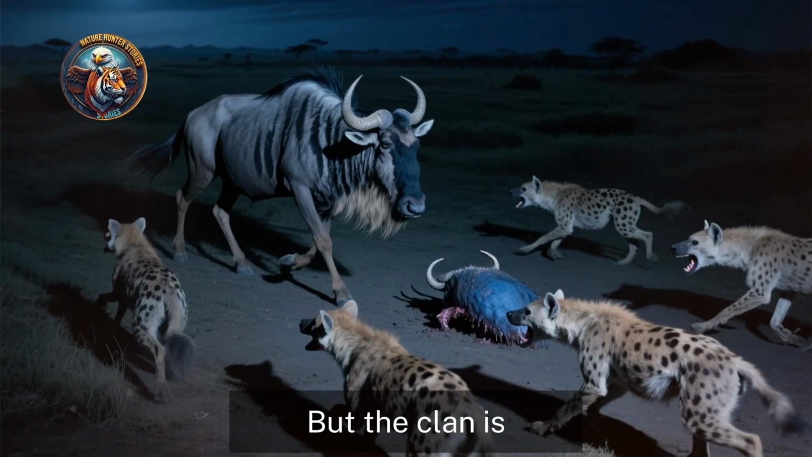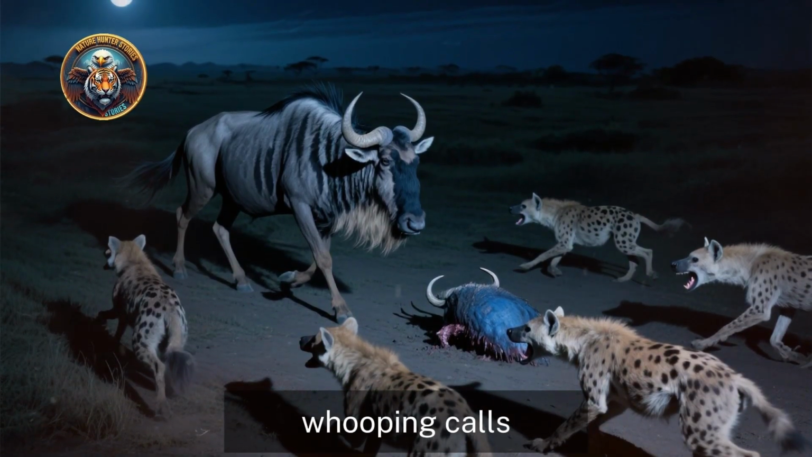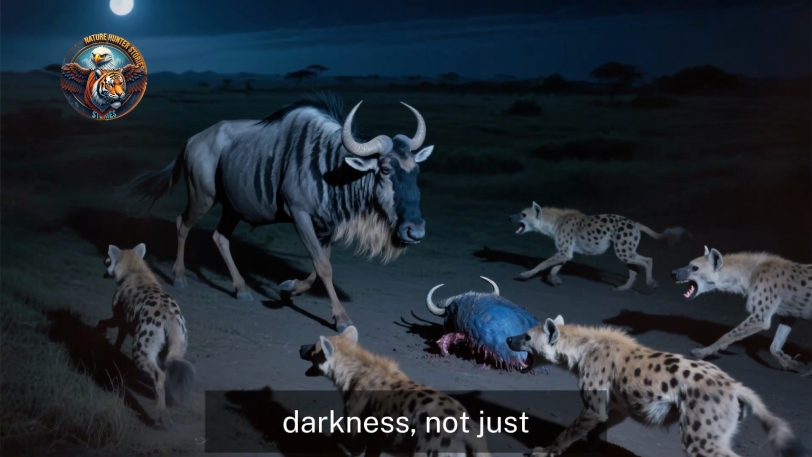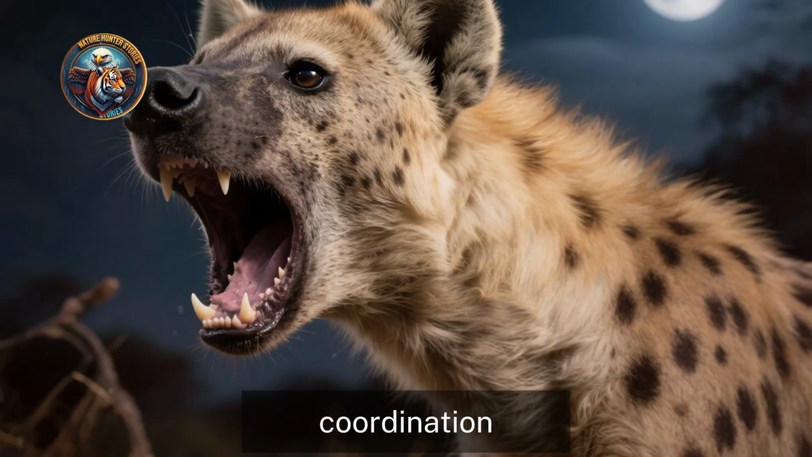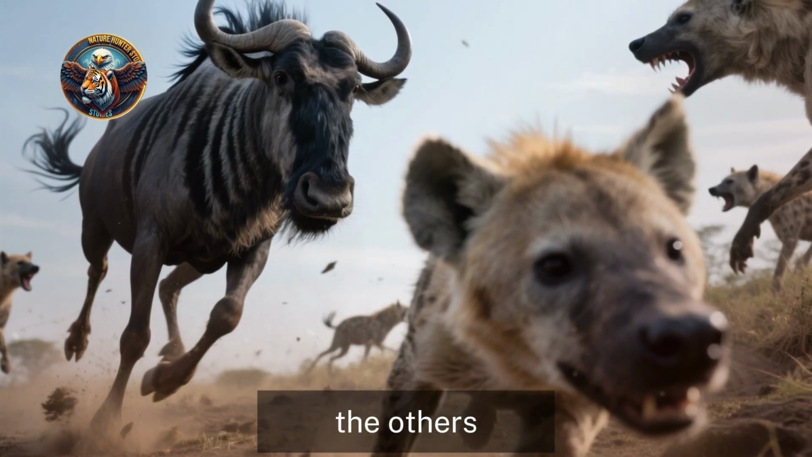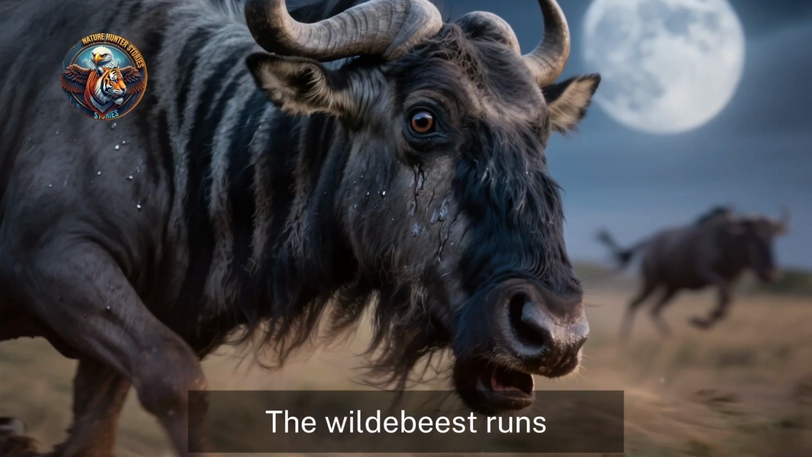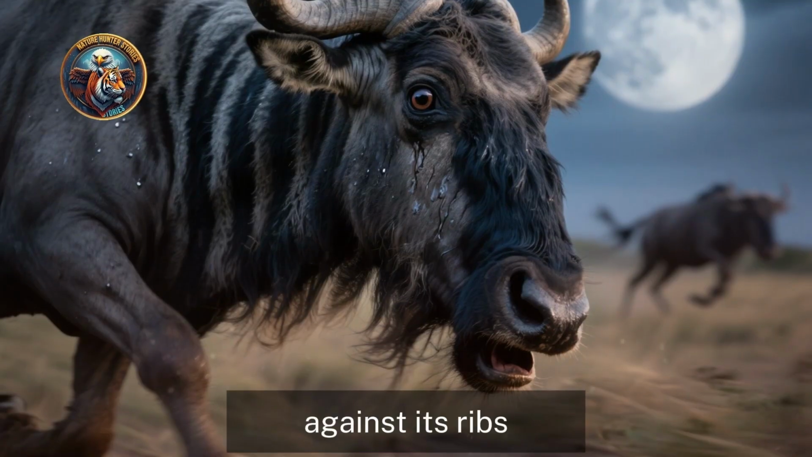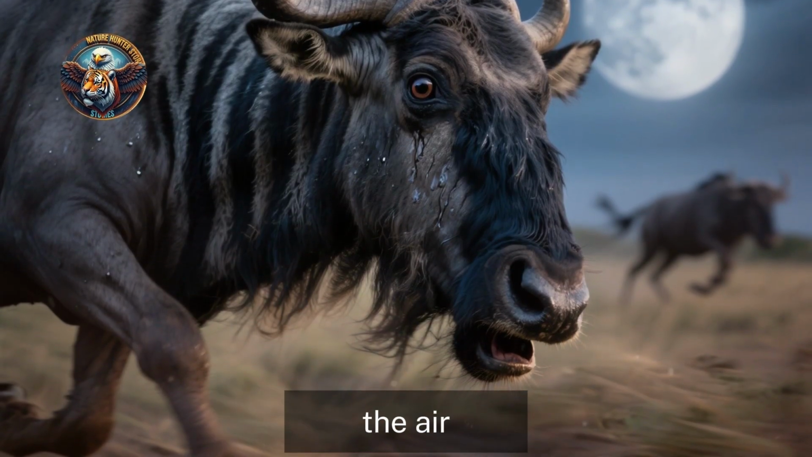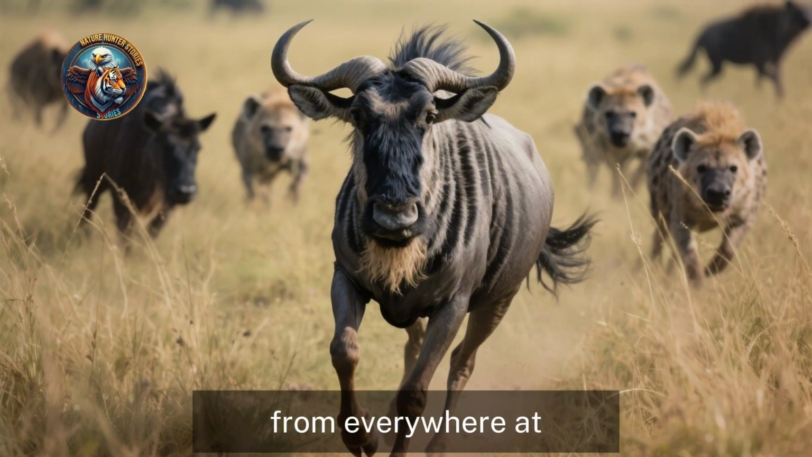But the clan is relentless. They are masters of this domain, their whooping calls echoing through the darkness. Not just sounds of excitement, but a complex language of strategy and coordination. Each call informs the others, painting a picture of the chase in the minds of the pack. The wildebeest runs, its heart a frantic drum against its ribs, the scent of its own fear thick in the air. It can hear them, a pattering of paws that seems to come from everywhere at once.